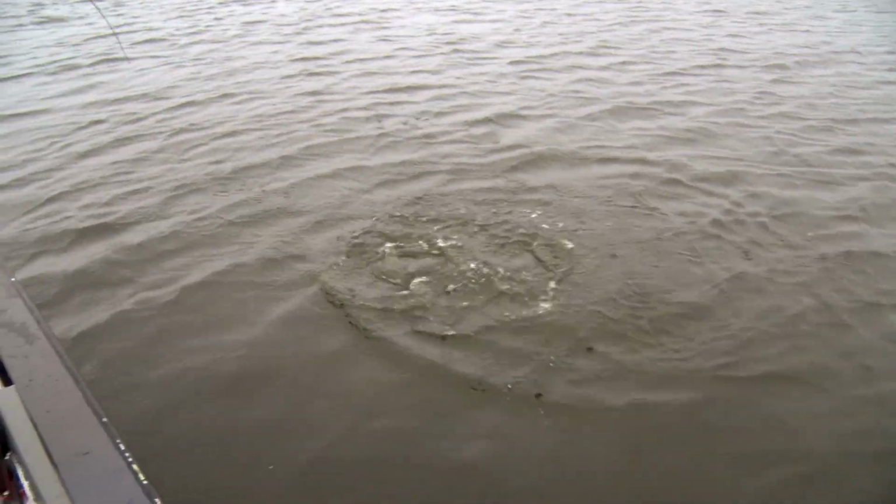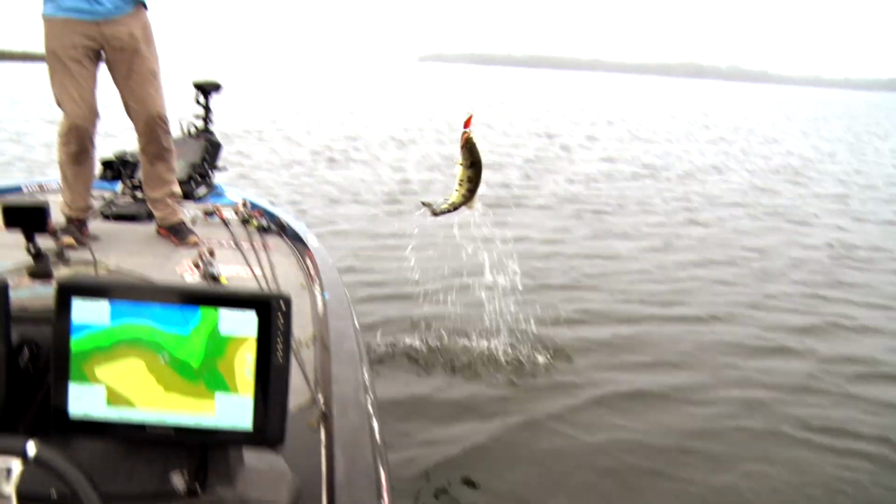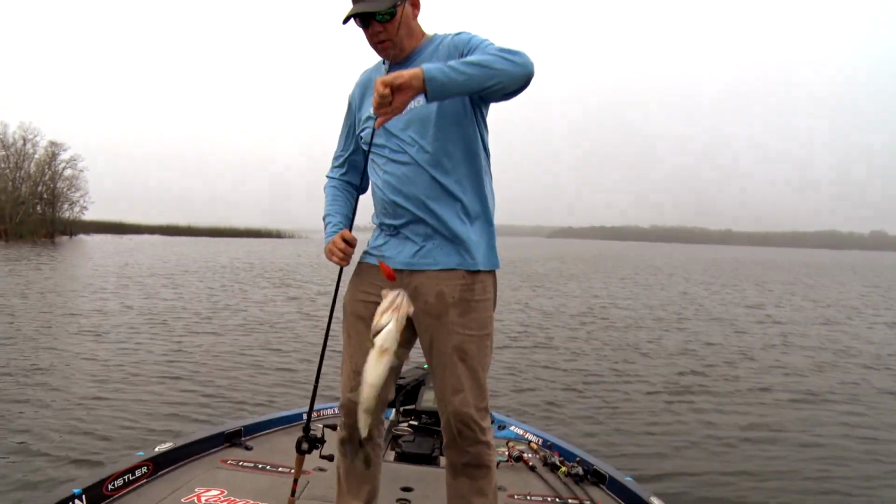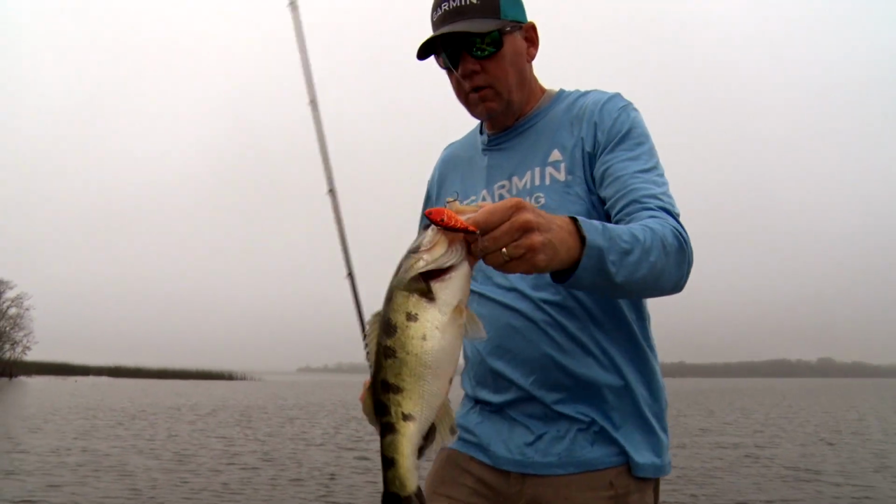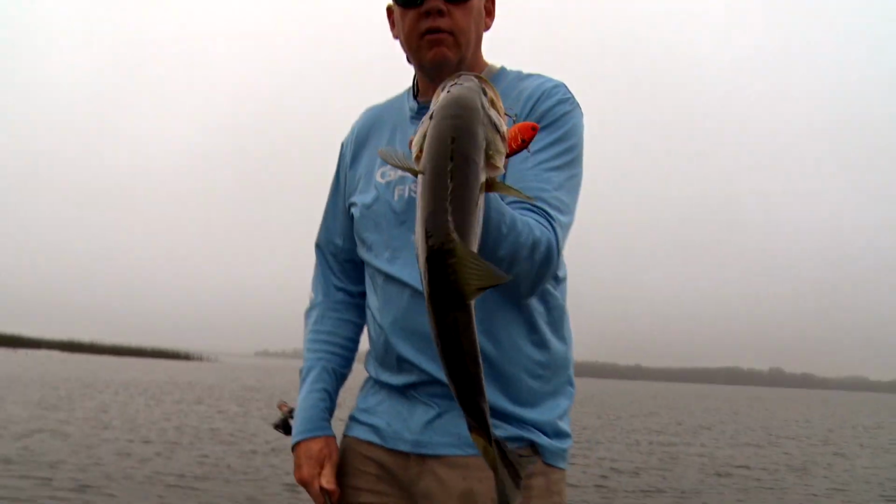Look at the spots on that fish. That is a beautiful fish. Look at him. Beautiful little birthmarks on it, and he's got them down both sides. Look at that, isn't that pretty?